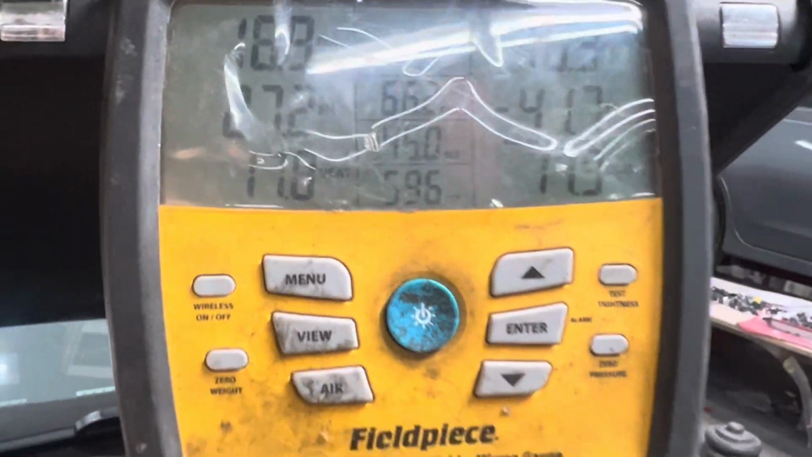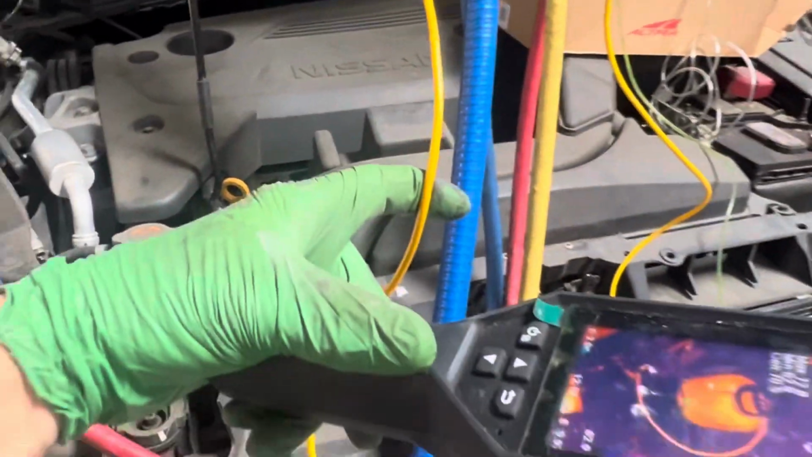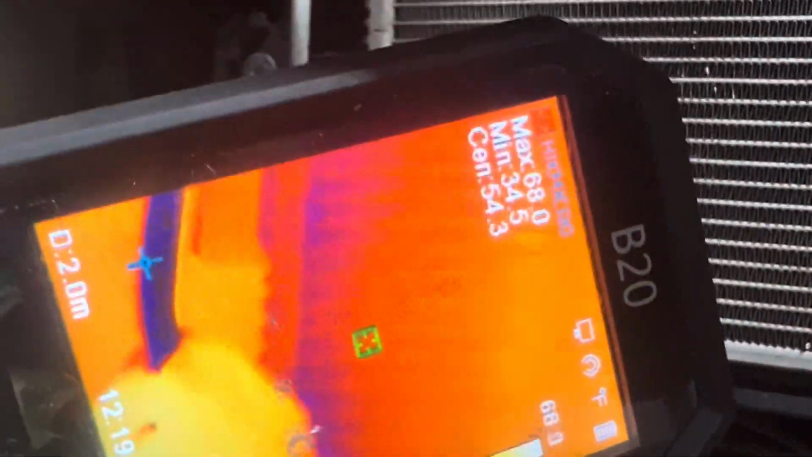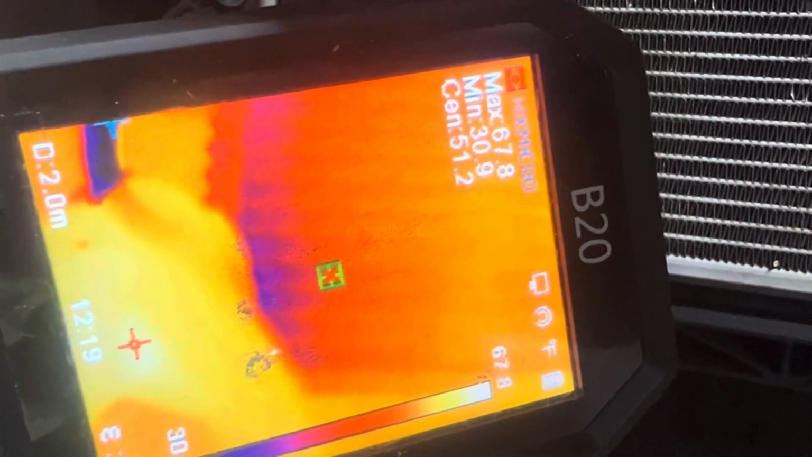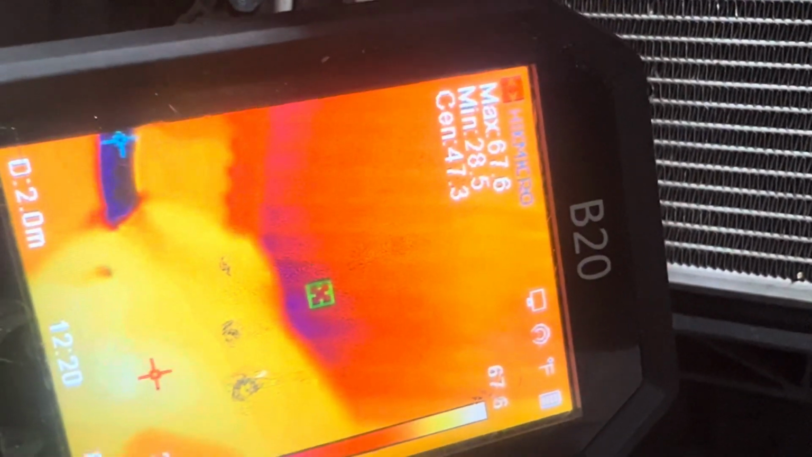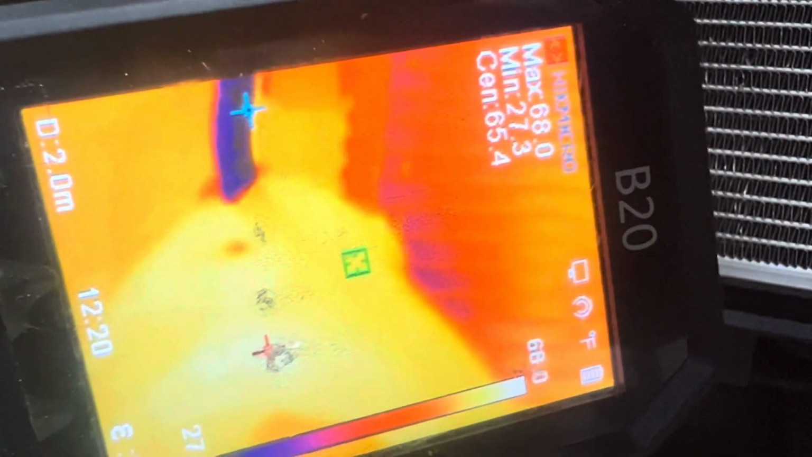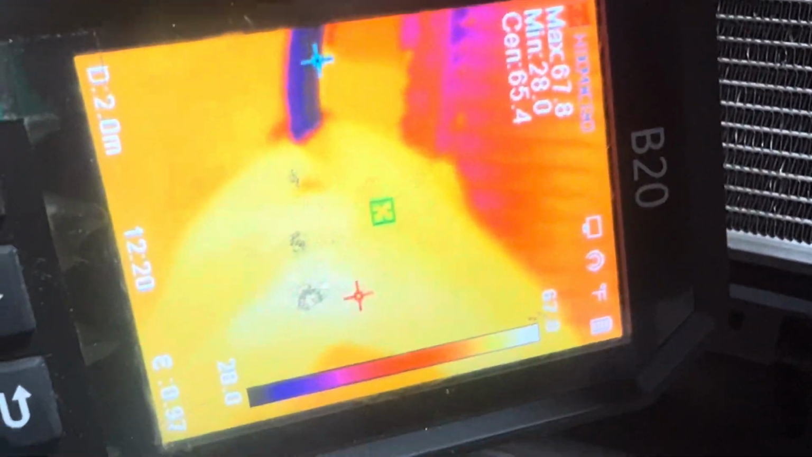Now let's look up here. 47 degrees, it just hit 46.9 going down. 59 degrees, where's 59 degrees? On the low side, that is this one right here. If we come over here, you see that dark line? That's what we're looking at, and that's what it sees. 30 degrees, 29 degrees, 27 degrees, 26 degrees, because there's liquid in there, and it's boiling.